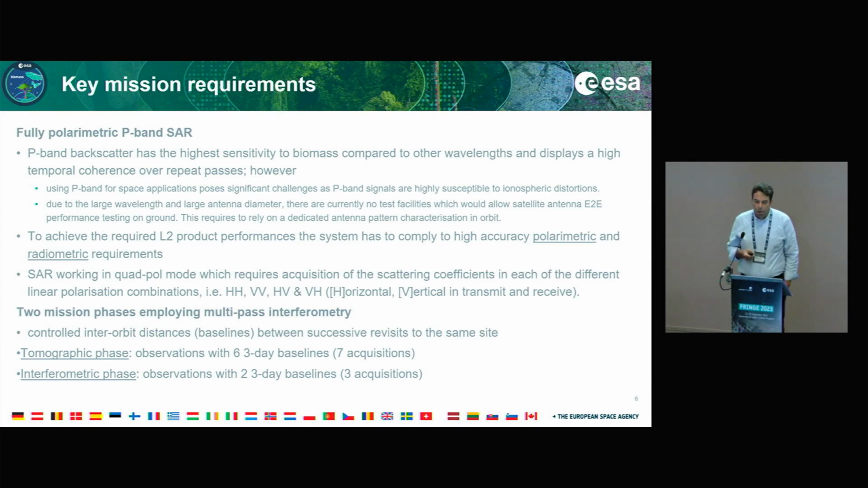Key mission requirements, so it's a fully polarimetric P-band SAR. As mentioned before, there's a sensitivity to biomass compared to other wavelengths. It has a very good penetration, displays a high temporal coherence of repeat passes. But of course, it also has some downsides. P-band for space applications poses quite some challenges. P-band is very susceptible to ionospheric distortions.